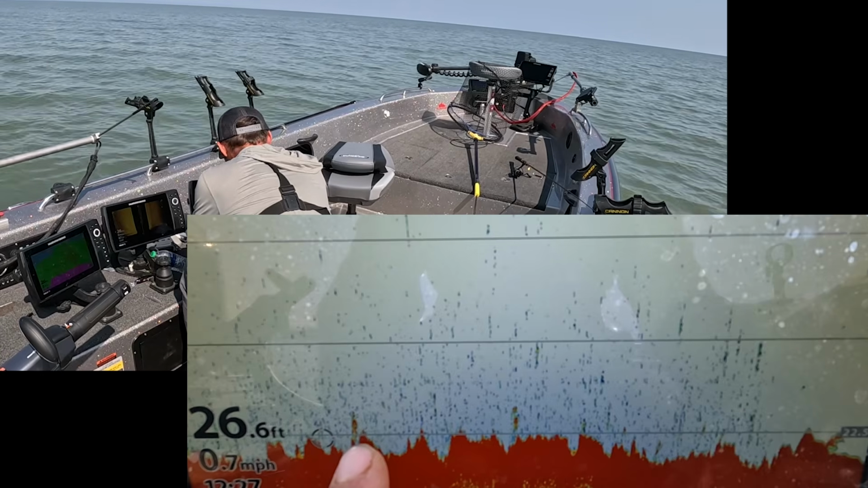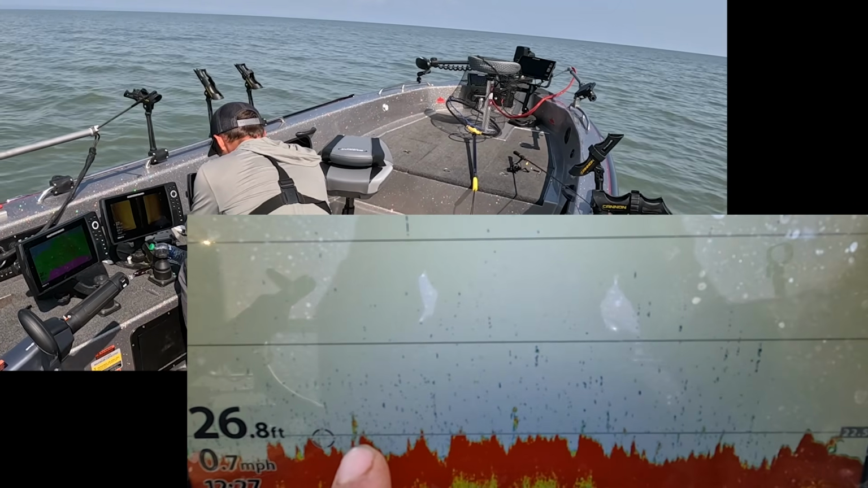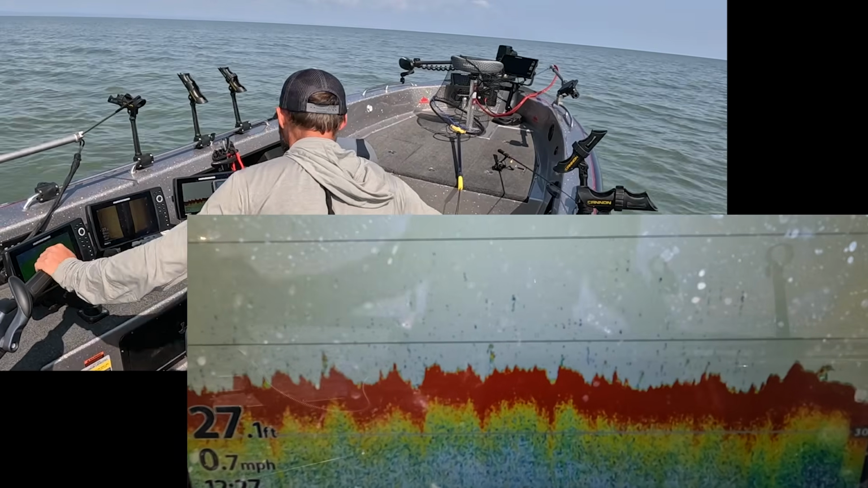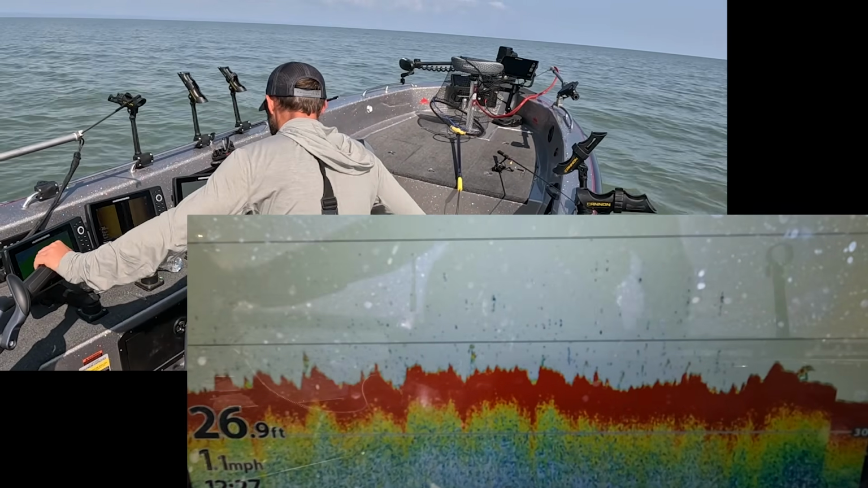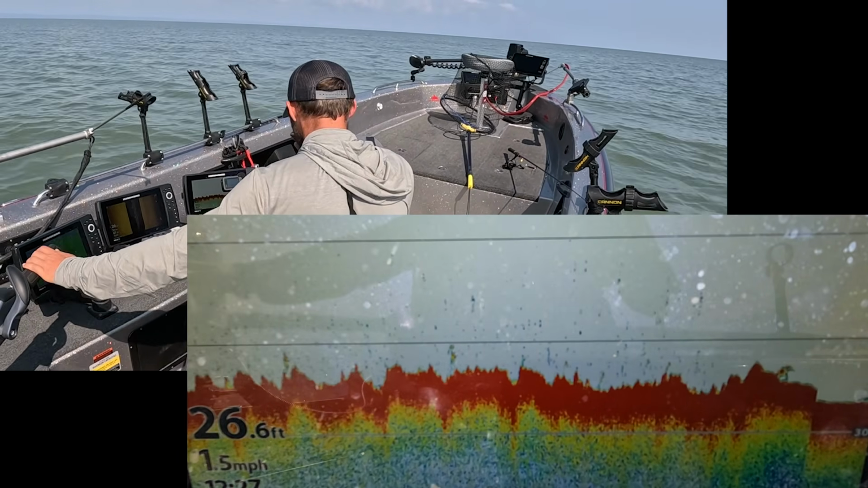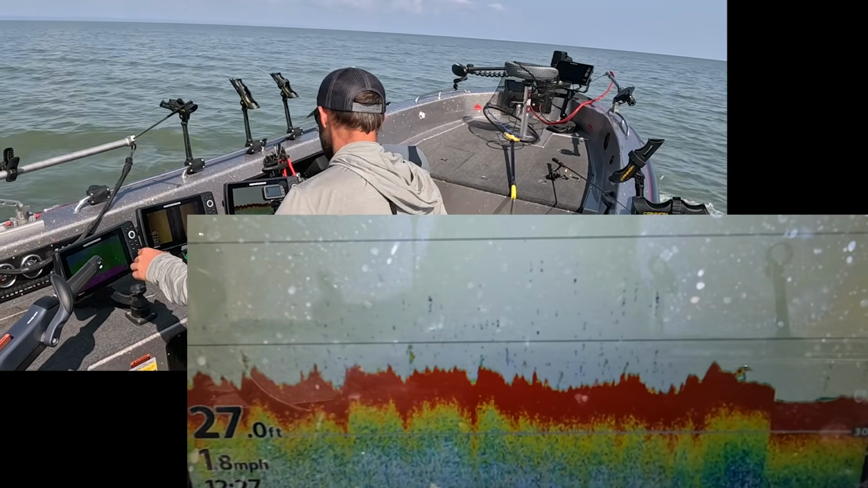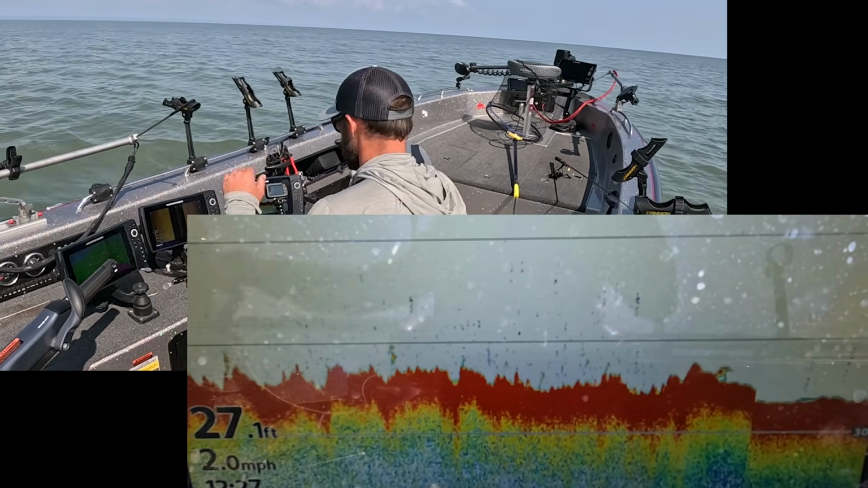Another one kind of right back and over here. So now this makes it pretty easy to say, all right, now we're in an area where we're at least graphing some stuff. And a lot of times these Great Lakes systems are huge systems, so there might be big areas where there's just not life, right? So this works really good just to kind of quickly eliminate some water.